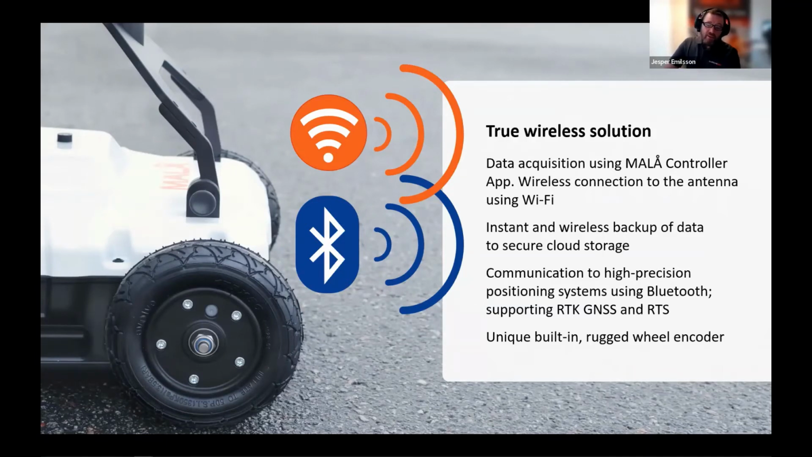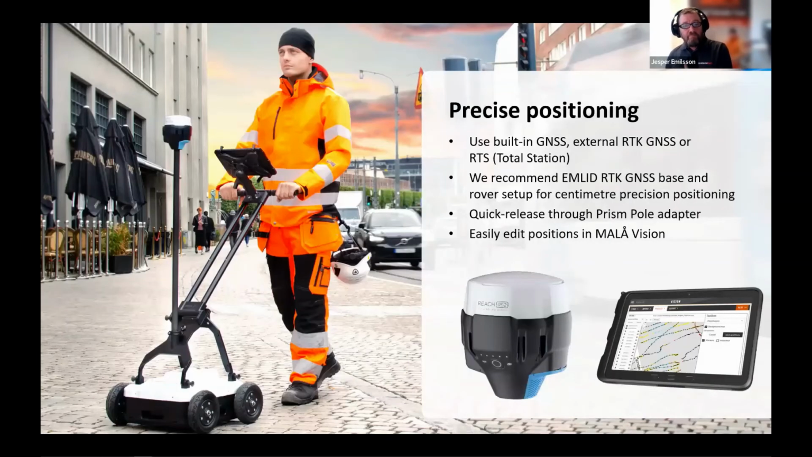We have also rebuilt the wheel encoder. It's now built into the antenna box itself, completely protected and more secure than before. If you want to create maps, precise positioning is important. So we have looked at this and how to make this better too.